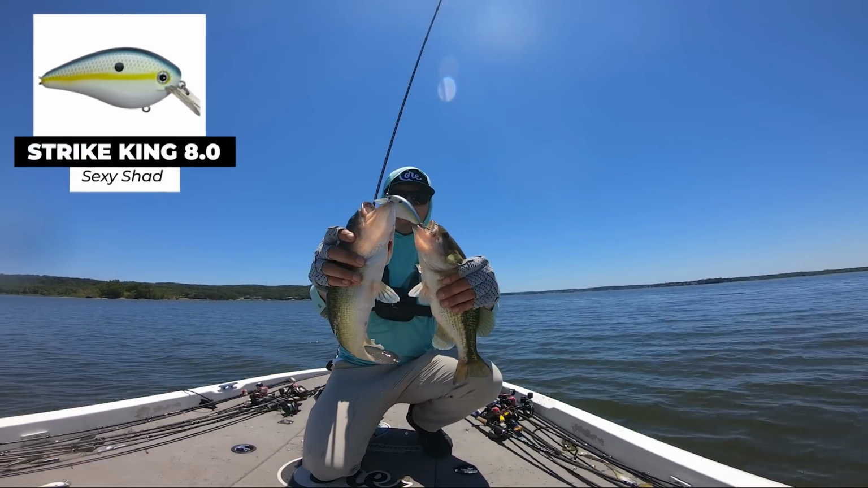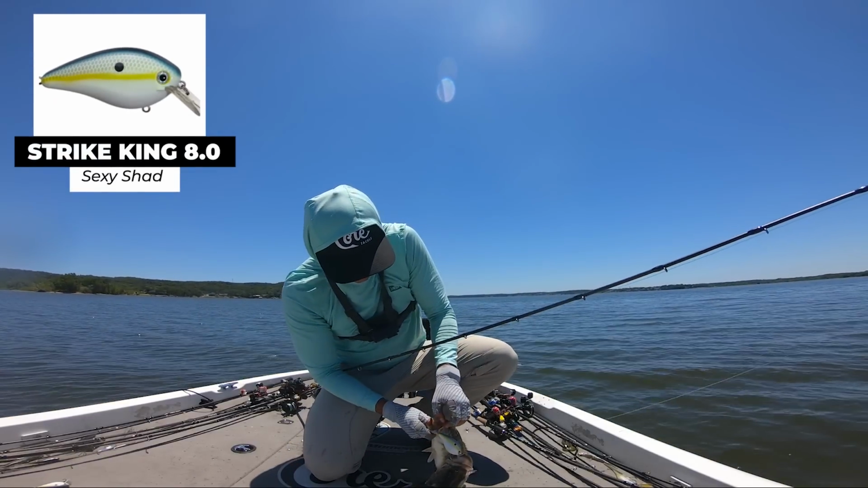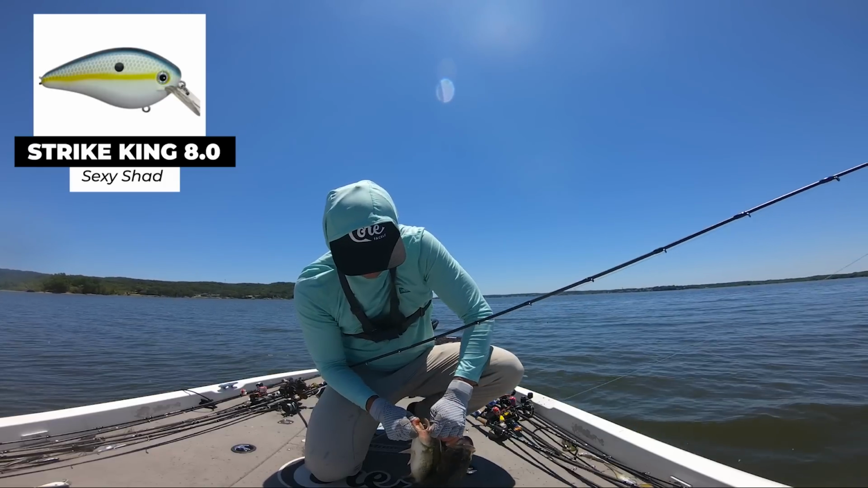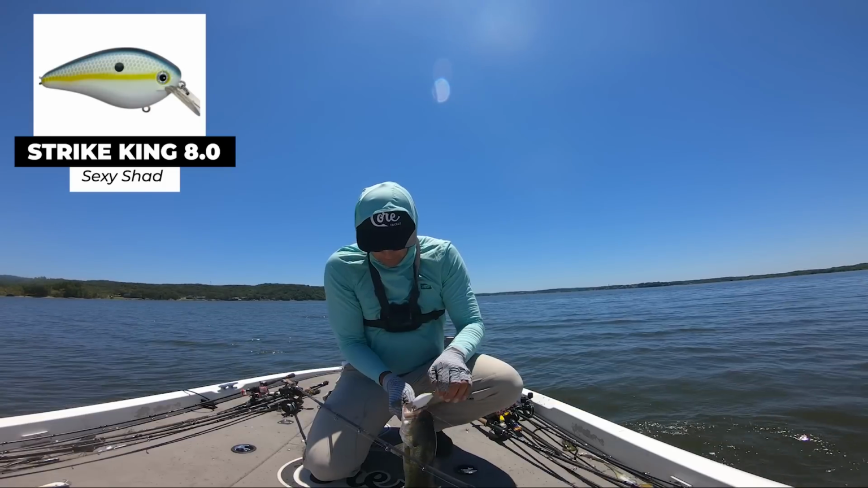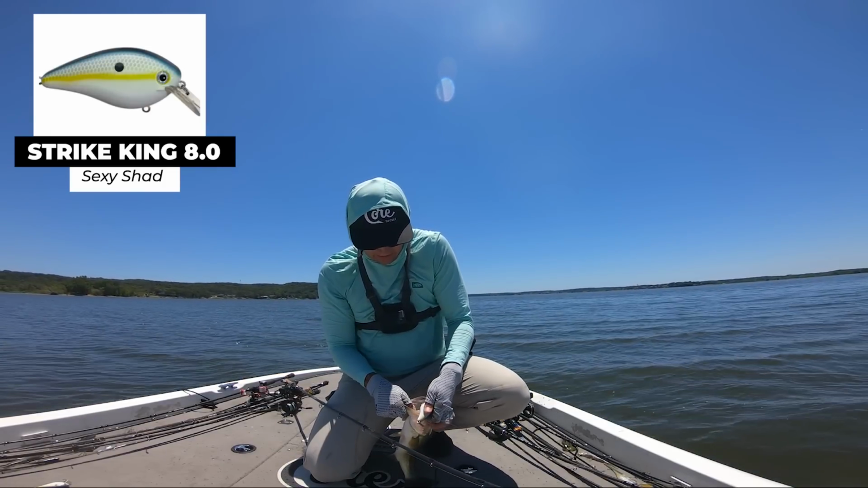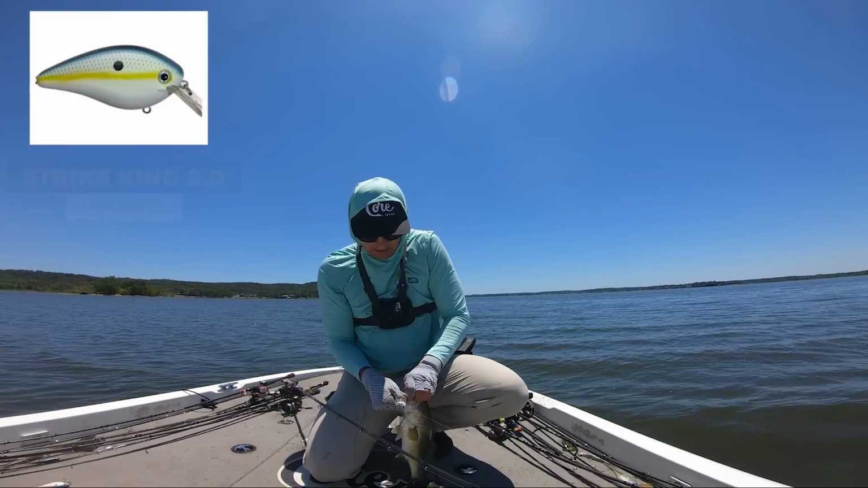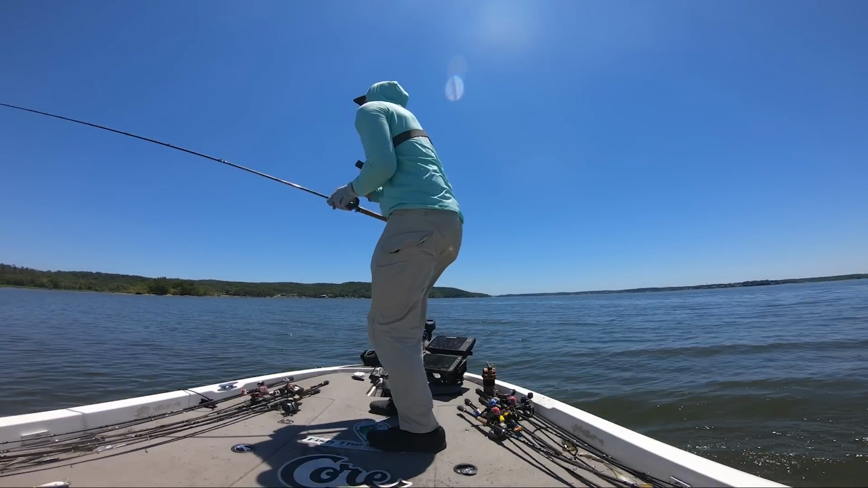I lost fish on the last 2 casts as well. That's crazy, guys. I'm not even scoping. My Livescope doesn't even reach out that far, so I'm not even gonna show you the screen. Fish number 1. Let's get fish number 2. Didn't see these fish on side imaging even, but I just had a really good feeling about this spot. So let's get back up there because there's so many of them.